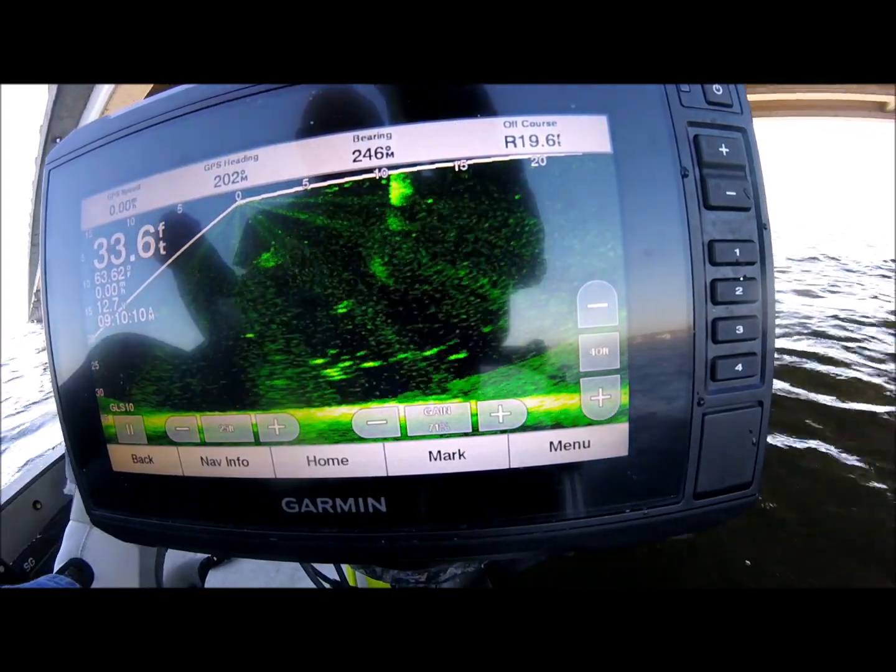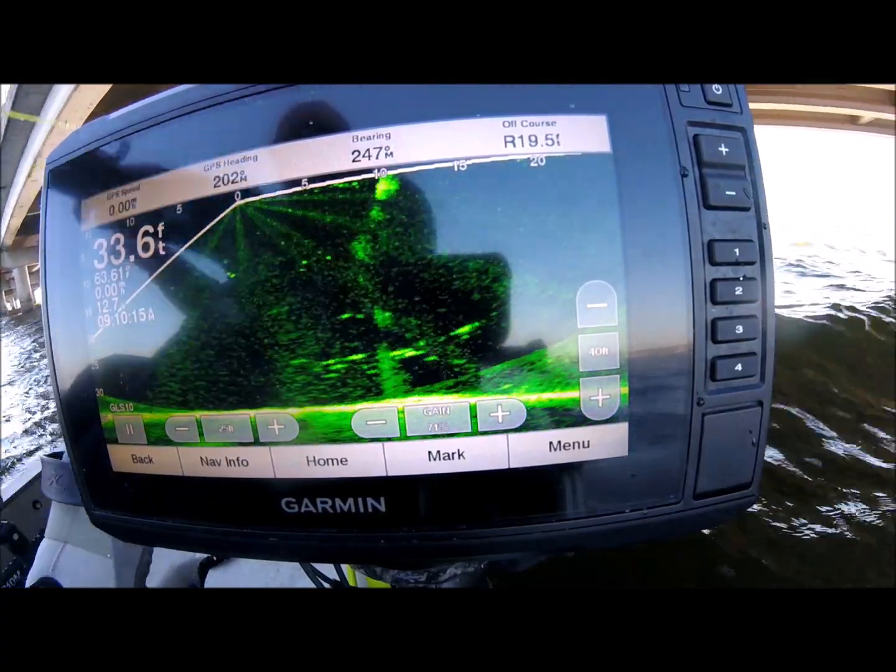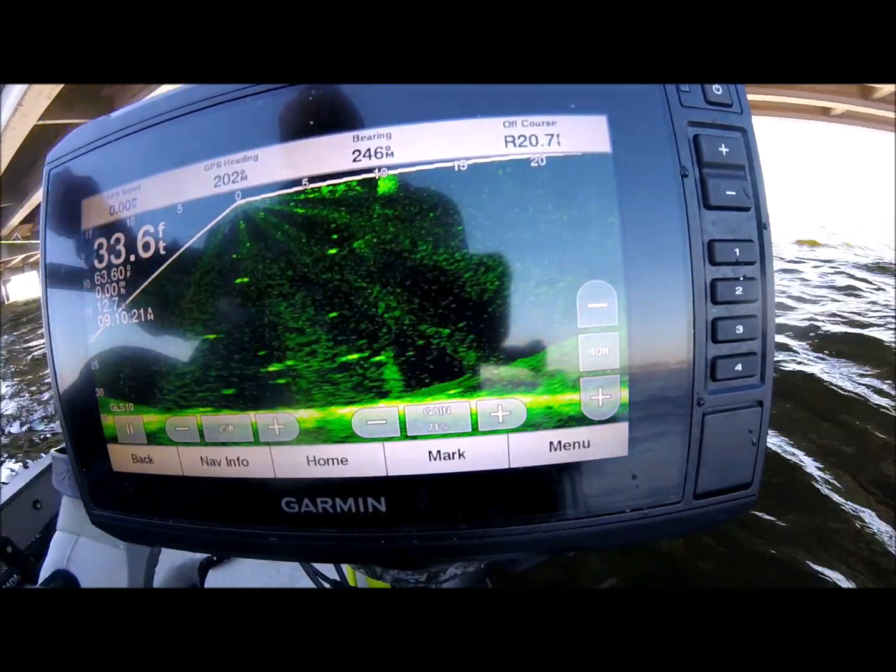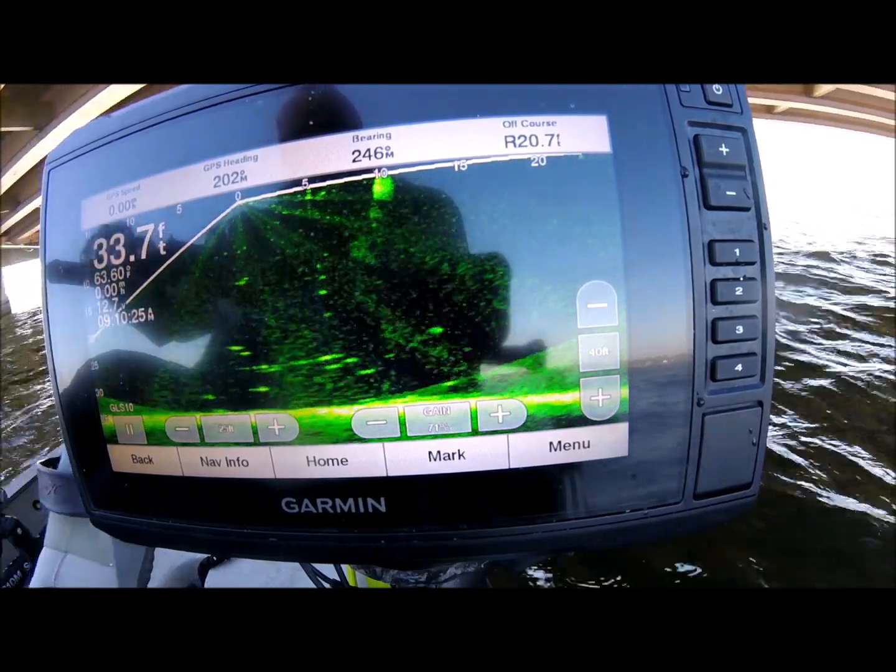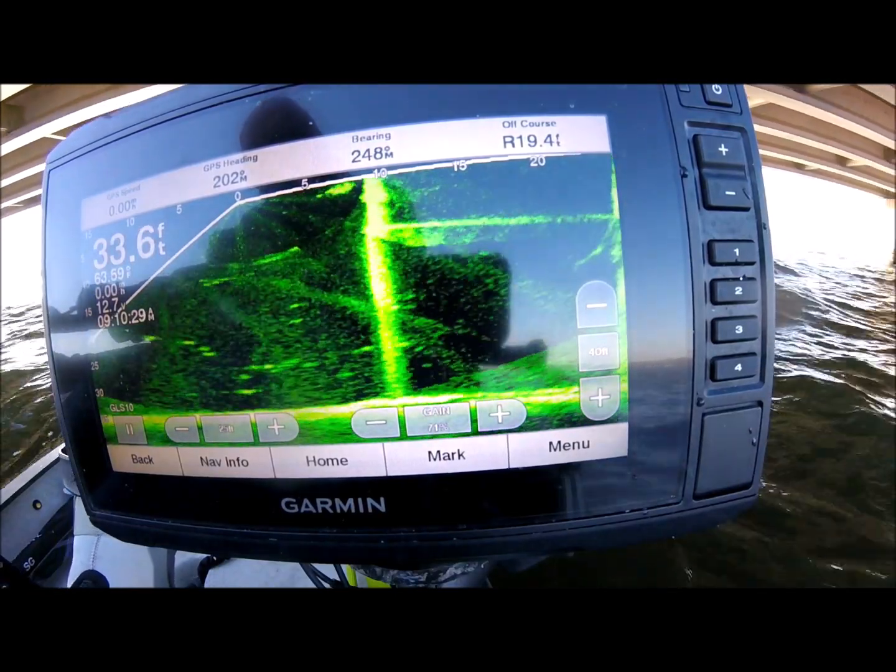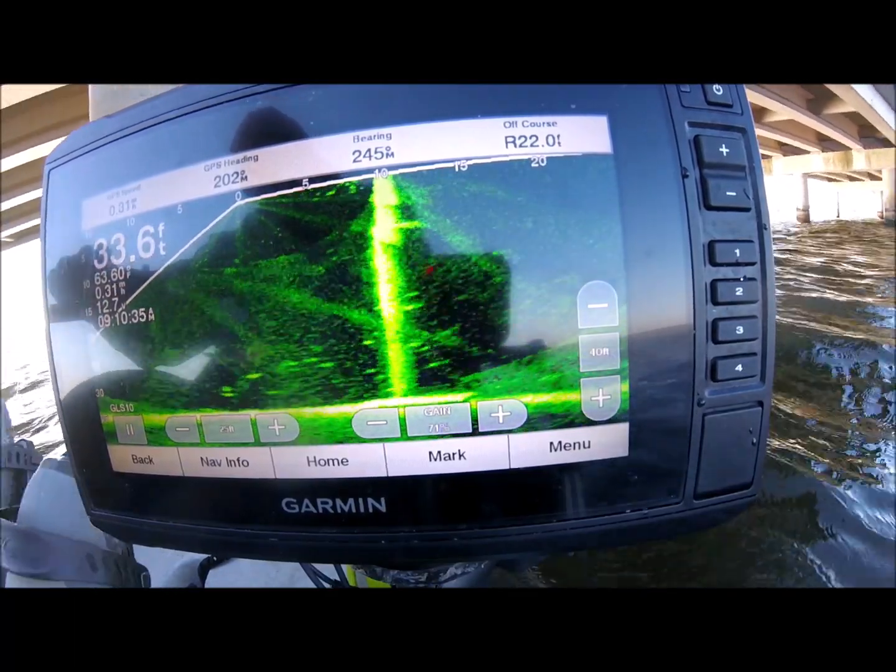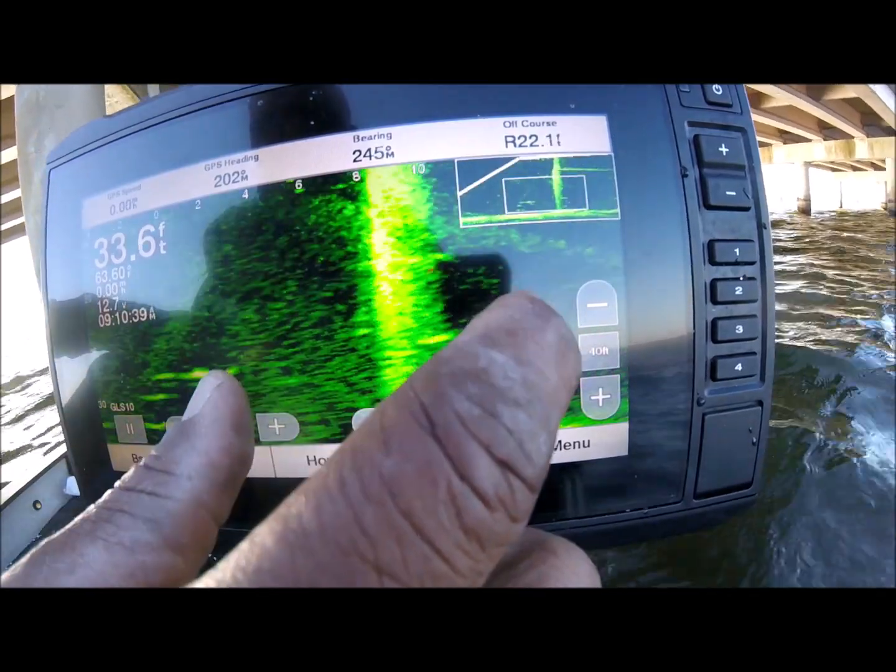The wind is a real big factor this morning. I'm having trouble trying to do this for y'all. My jig's coming down now. I can't do everything all at once, but those are my jigs coming down right there, going down where the fish are at. Swell the screen up.